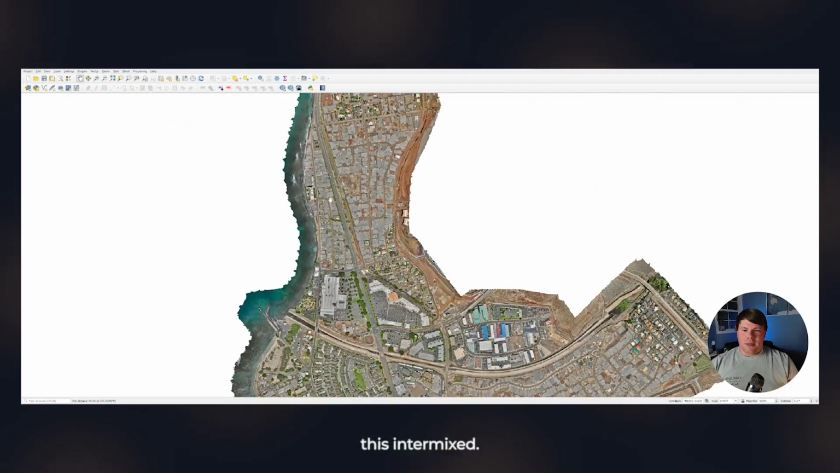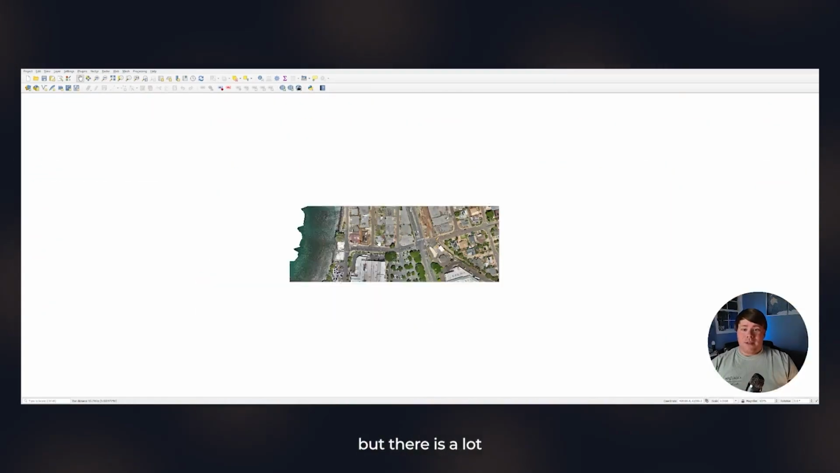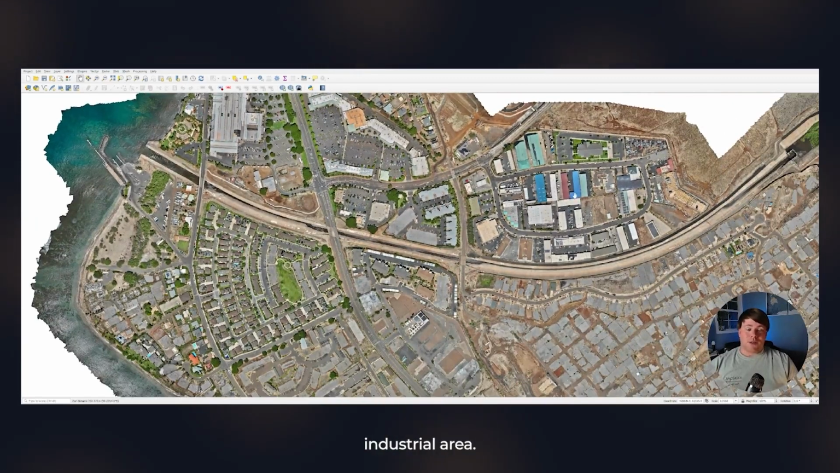But we've got this intermixed. Yes, there are things going on. There is recovery going on. Be respectful, of course, to everybody there. If it says don't go down that street, don't go down that street. It's really easy to understand. But there is a lot to see and explore. Maui chocolate, it's over here. There's lots of great things in this industrial area.